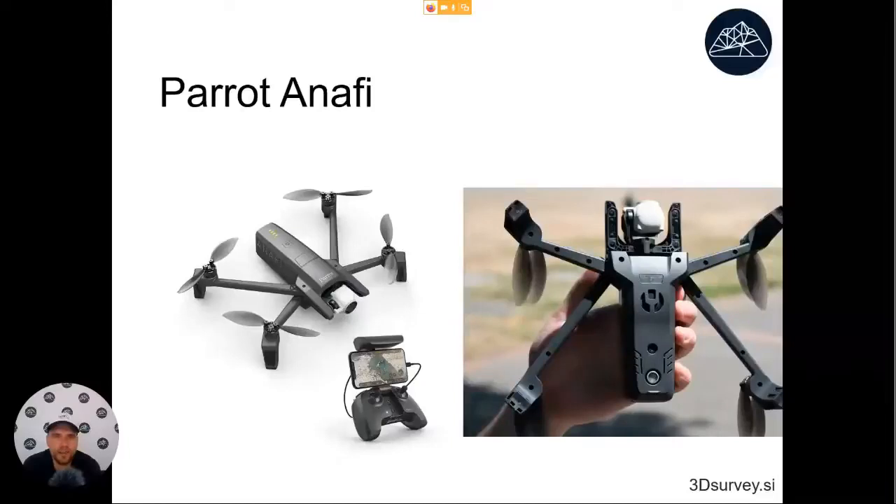Okay, another option, an alternative to DJI, would be Parrot and Anafi. This one is actually kind of similar to the Phantom. Most people want to use this one if they plan to use it a lot close to an airport, because DJI products have geofencing inside, so the drones won't take off if you want to fly less than a kilometer away from the airport.